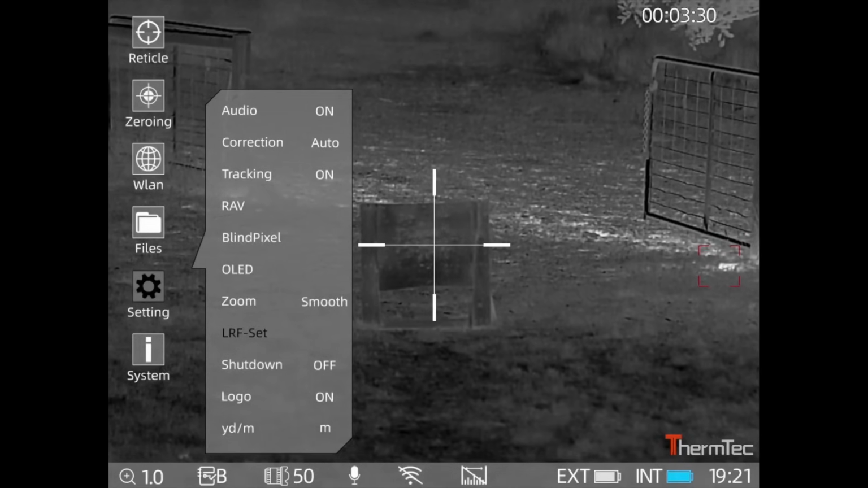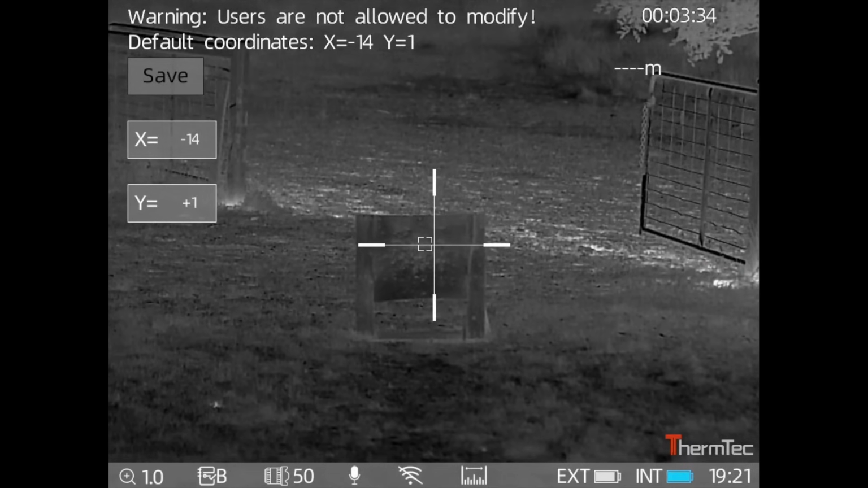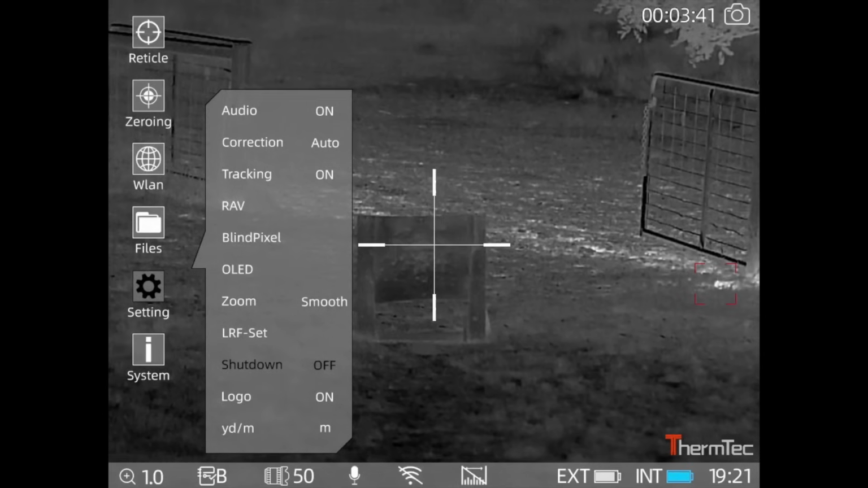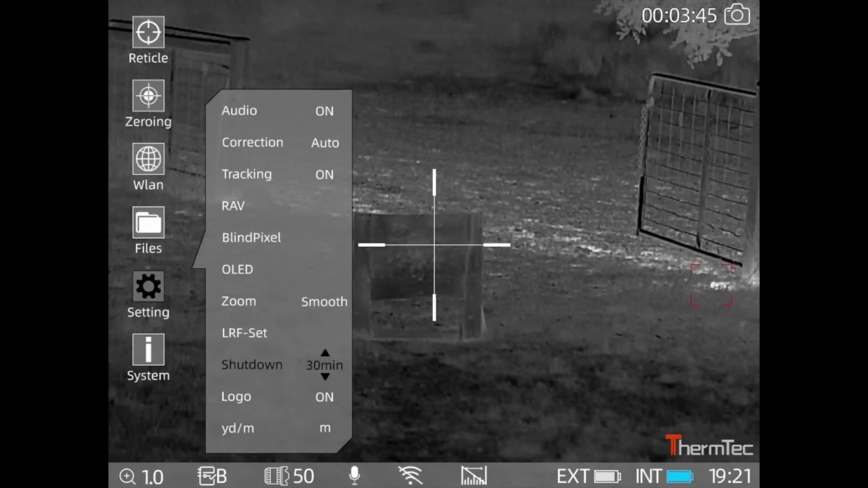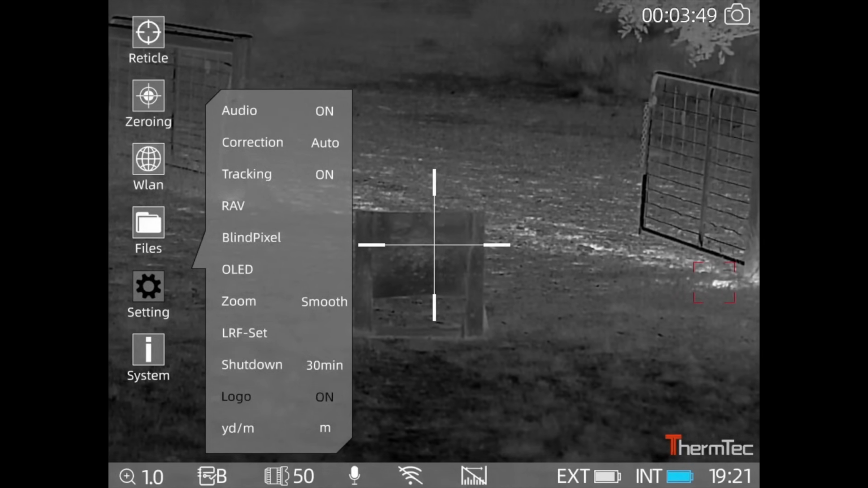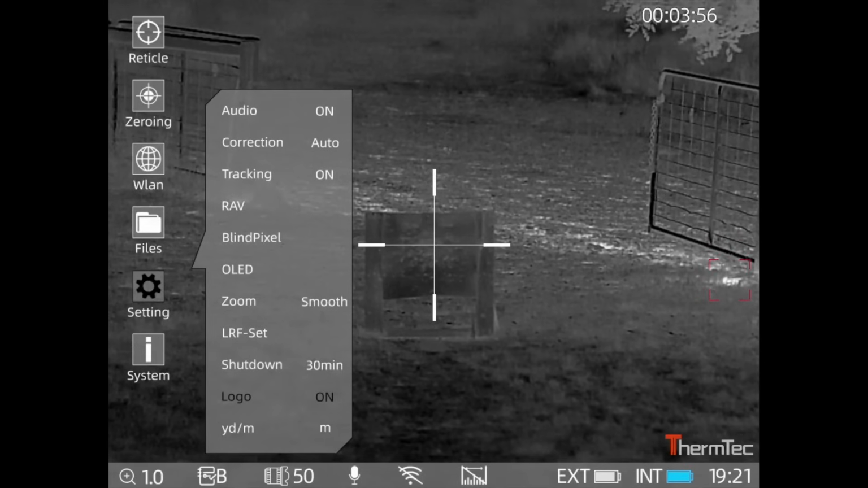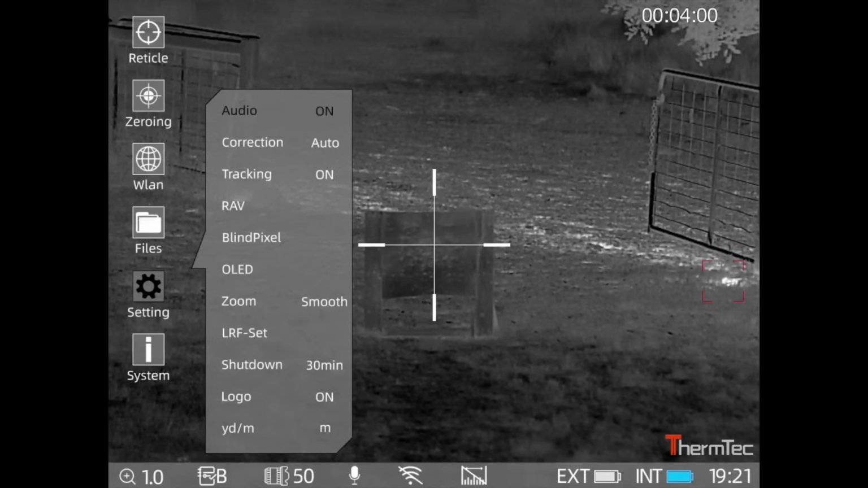You've got your LRF set, but you're not supposed to touch any of that, otherwise you're going to muck with your rangefinder, so it's not in the right place. Shut down. When you put it into standby, it turns itself off after 30 minutes, so it saves your battery. You can have the Thermtec logo on or off down the bottom in recordings. I'll leave it on, and you can switch between yards and meters.